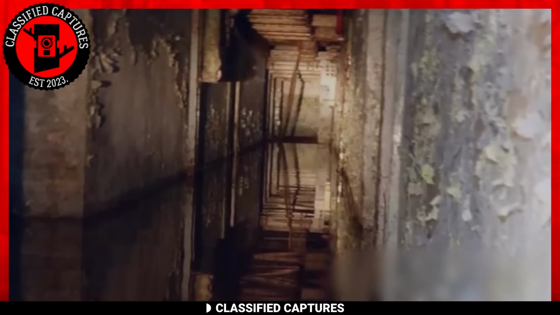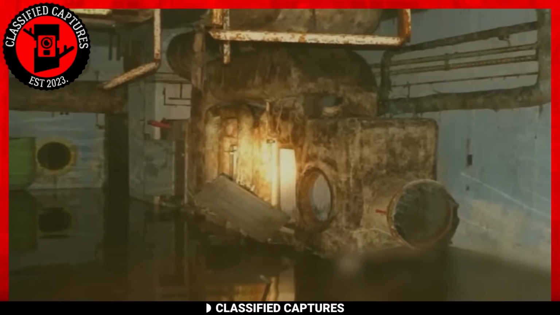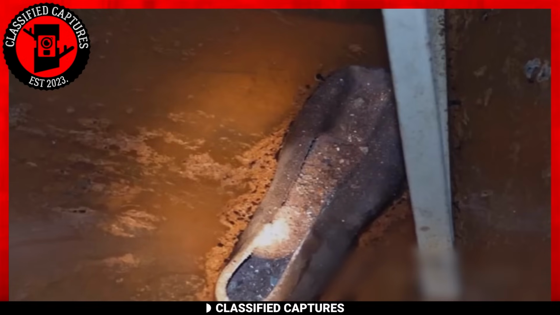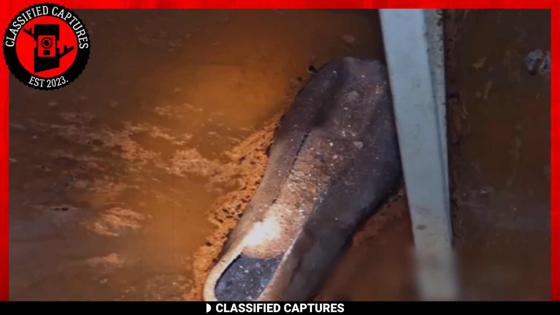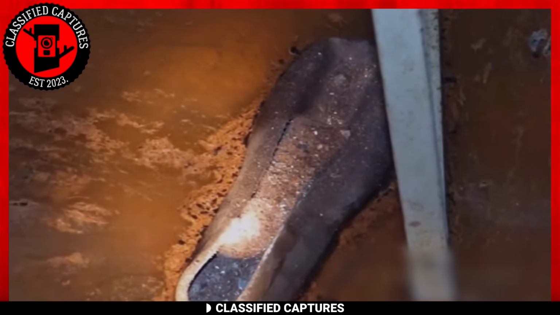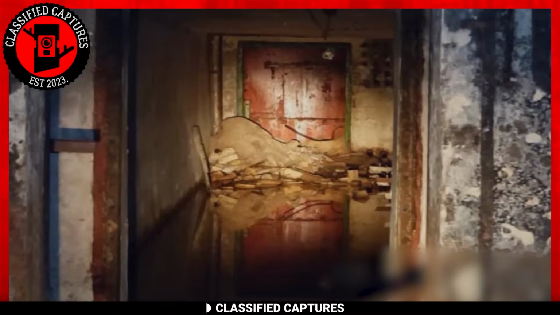As the hikers delved deeper into their exploration, they uncovered hints that this place had once been connected to the Nazis during World War II. Even though the bunker had been deserted for years, a palpable sense of unease lingered in the air, a reminder of the secrets it still held.